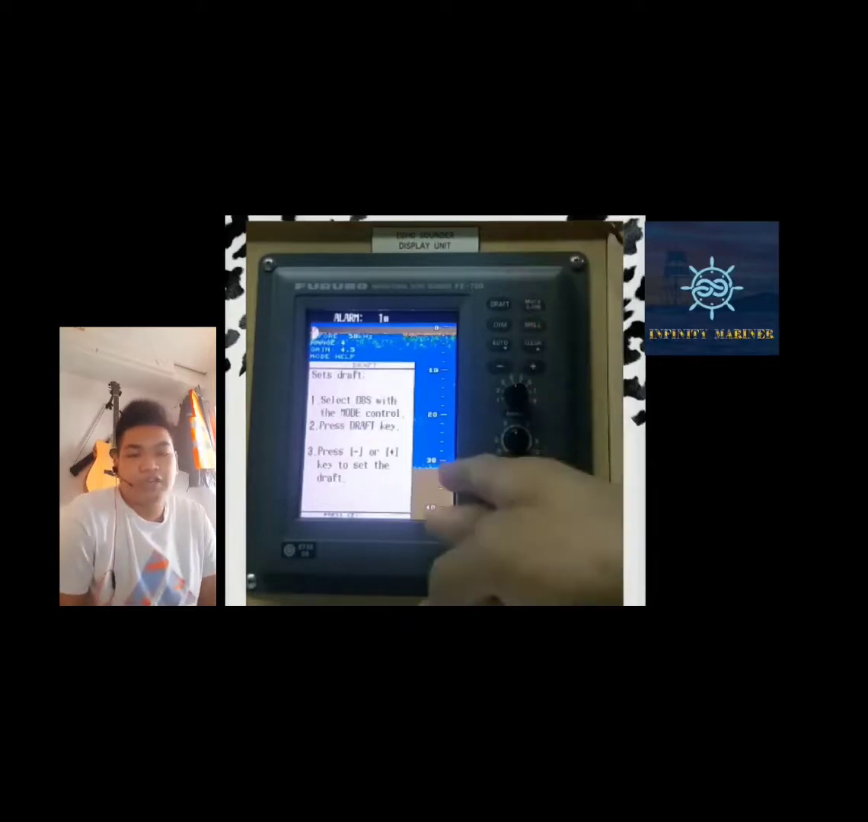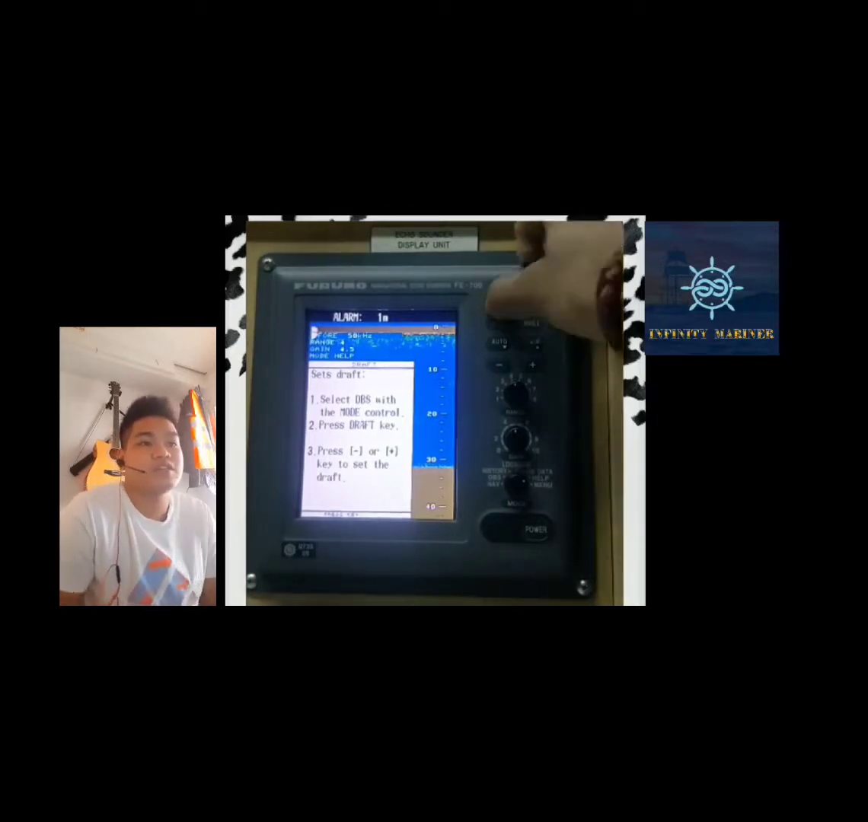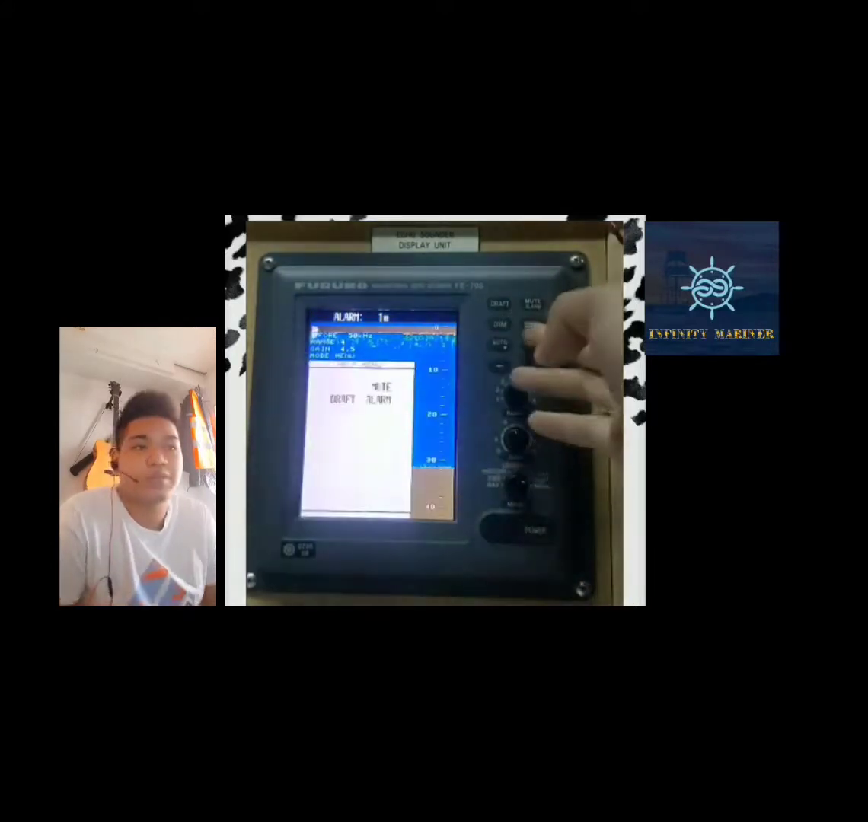Next, I will show you how to change the draft on the echo sounder. First, you should put your device in DBS mode or depth below surface mode. Next is to press the draft key and select plus or minus to set the draft. Thank you. Next, Cadet Bayona.